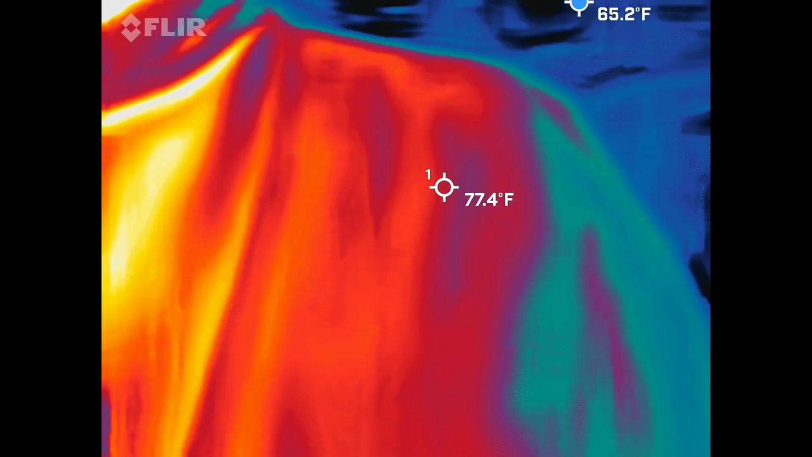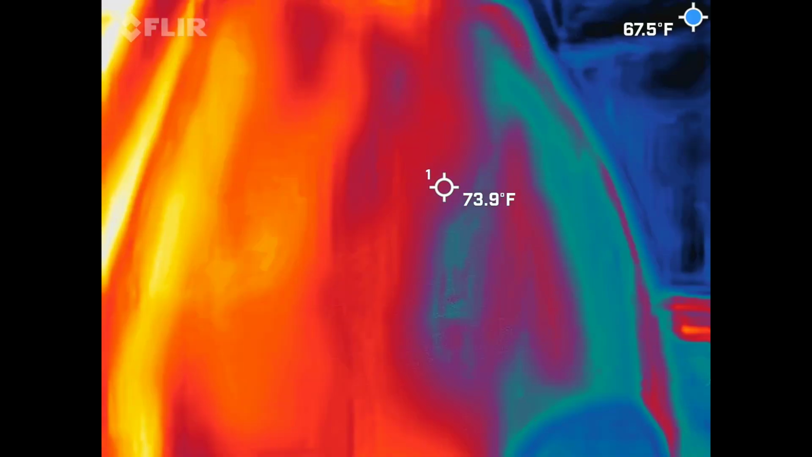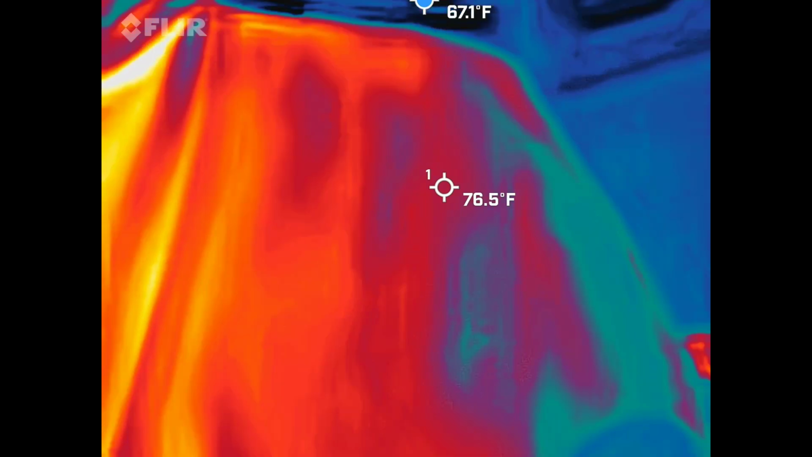But I point that out because we're going to be looking for blue and black. Those are the coldest spots in the frame. So I want them to either move or to take shape. When I say take shape, I want a moving head, shoulders, and arms and legs. You guys are getting my point. There's going to hopefully be an apparition.